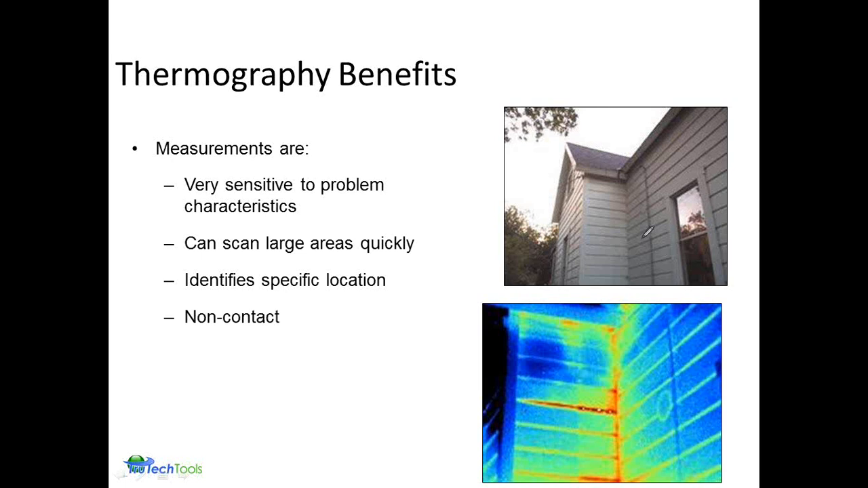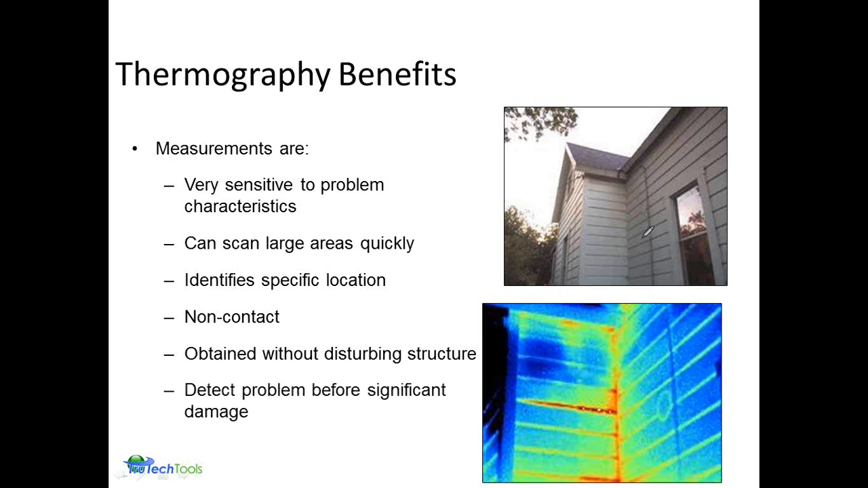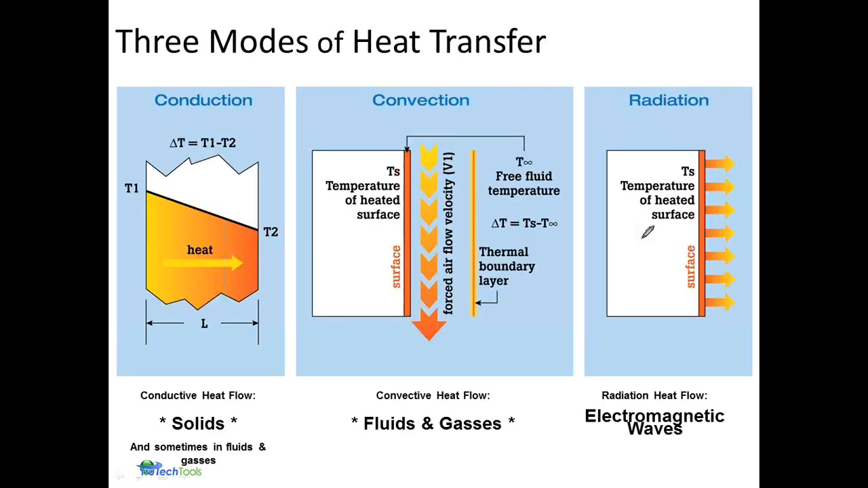Another key to thermography, as I've mentioned, is that it's non-contact. It allows us to see problems without actually making contact with surfaces. And of course, one of the key paybacks is detecting problems before there's significant damage. Being able to analyze what's actually going on and fixing those things, and then validating that before significant problems occur.